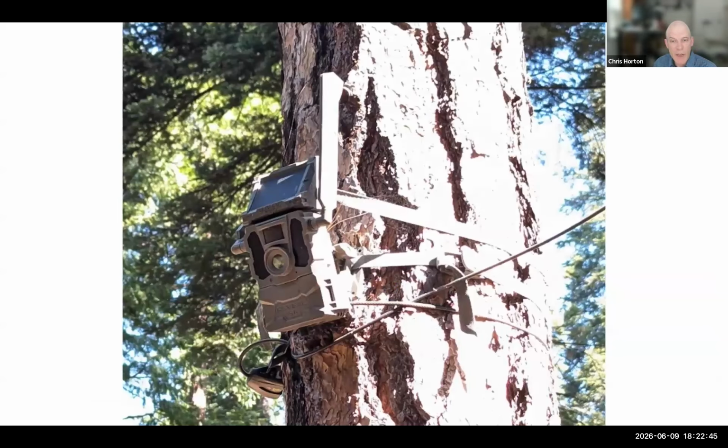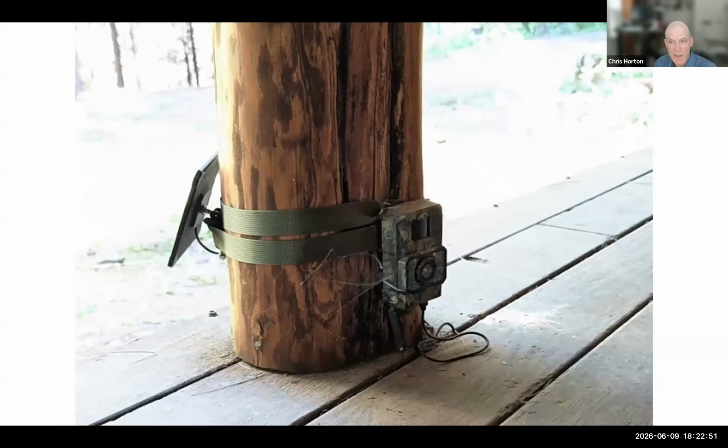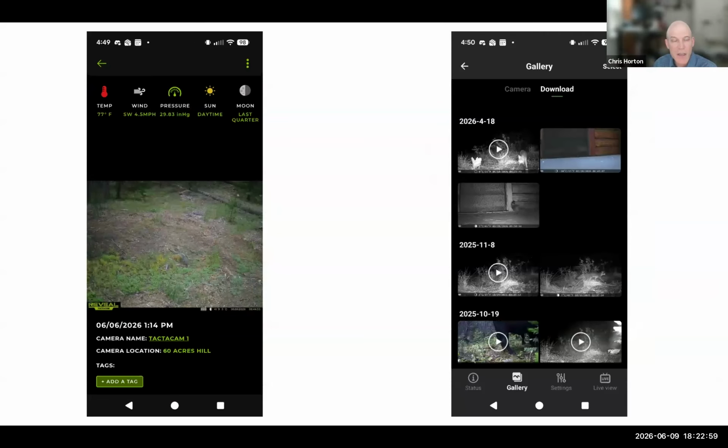And then this is the Reveal camera. This is the camera that sends me the daily pictures. And this is the El Cheapo Amazon camera that does video, and I access it when I go up to the property. On the left here, there's an app for Reveal, and it sends me additional information about the weather. And then on the right is the other camera.